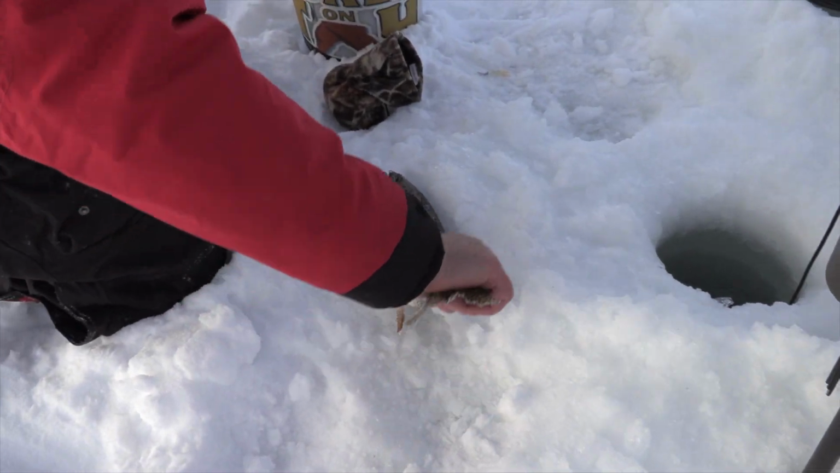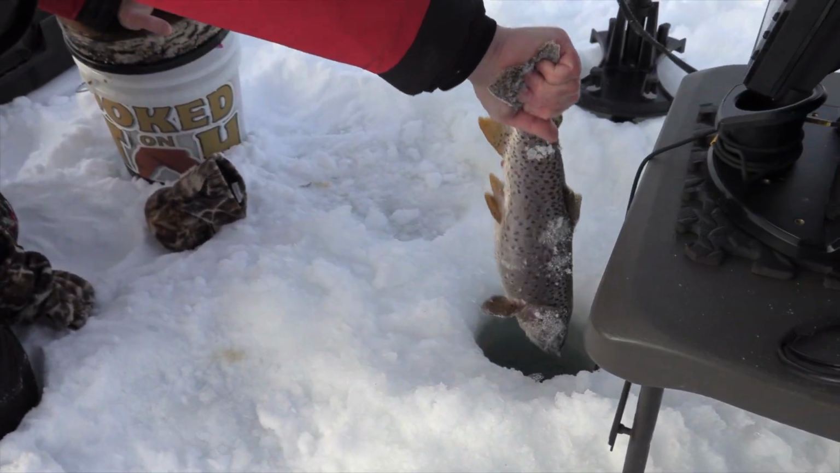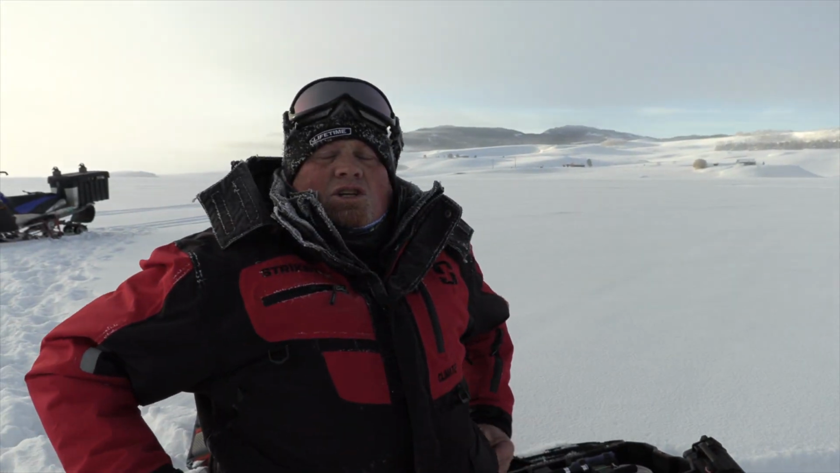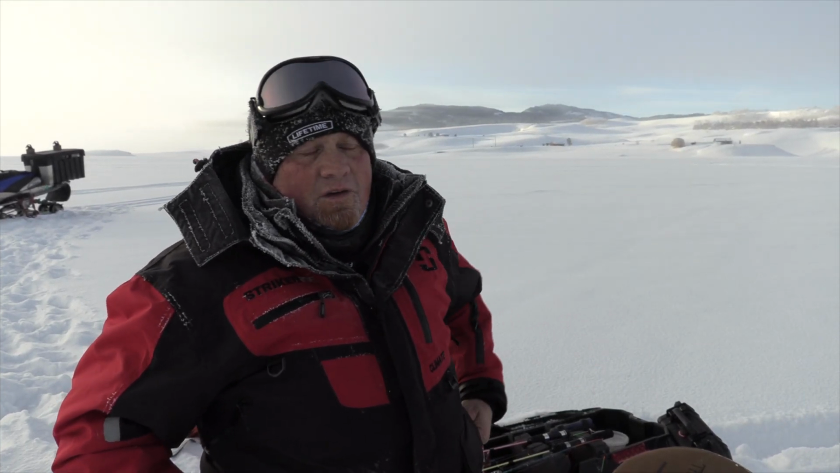All right, let's put this bad boy back. Down he goes. Oh my gosh, it's cold. It is so cold. Okay, so here's our plan for today. Just caught our first fish.